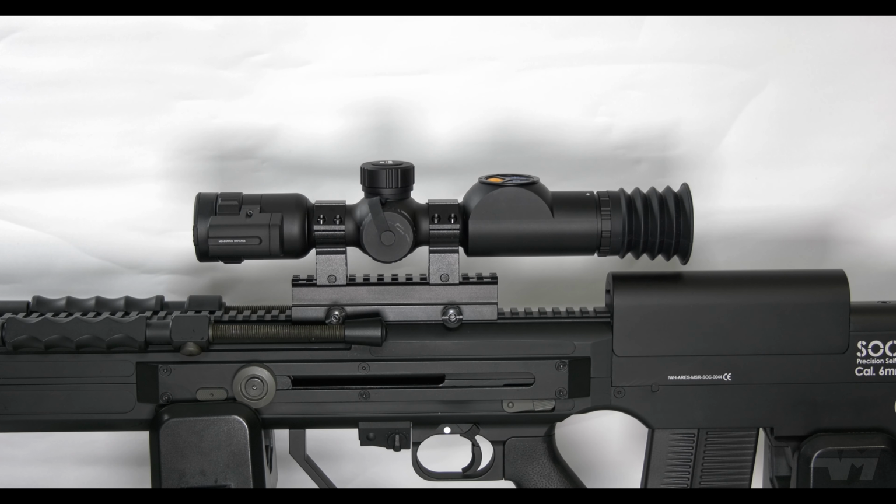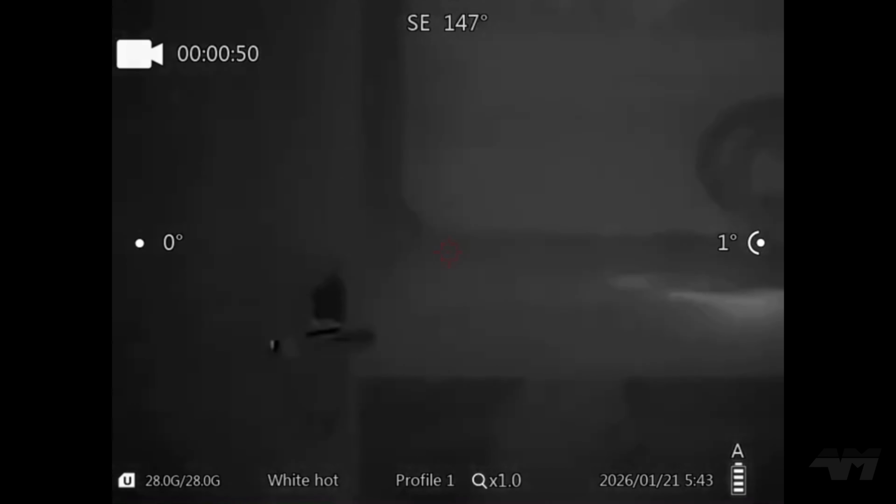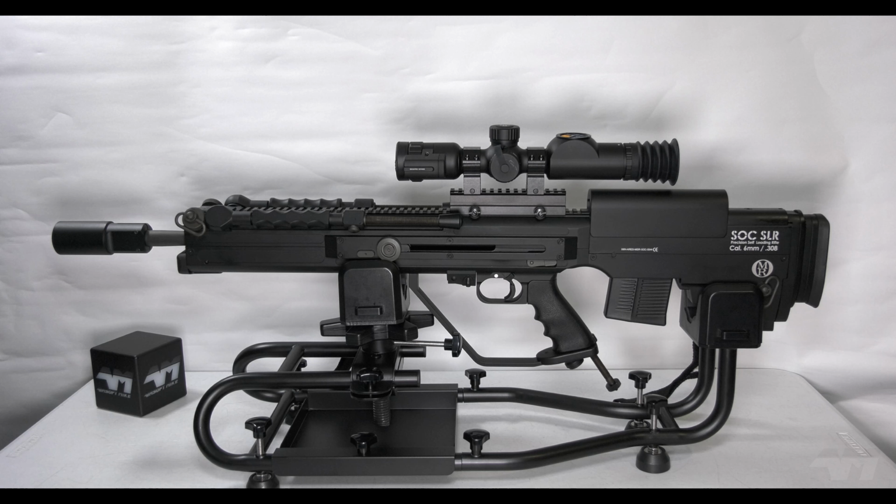Standard BBs, can you still see them through this scope? Well, let's find out. Excellent, you can see the BBs. Nice. Awesome.